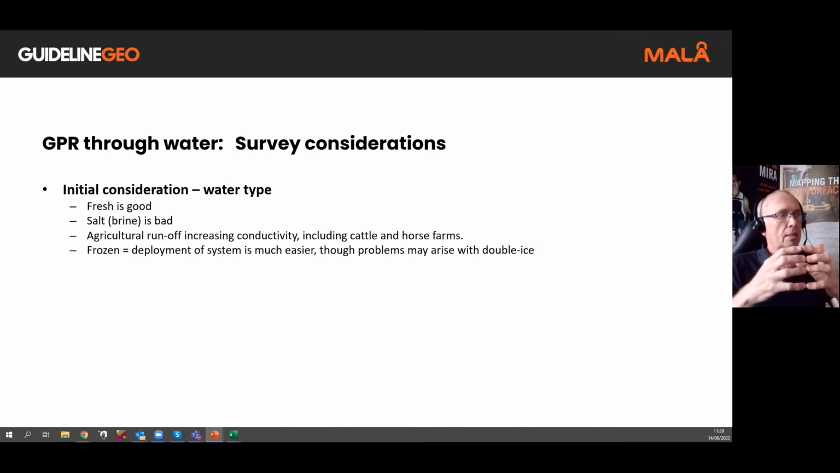Frozen lakes can make the deployment of the system much easier, but problems can arise through layers of ice and water. So ideally, if we're working on ice, we need nice, solid, cold ice without puddles of water or layers of water in between.